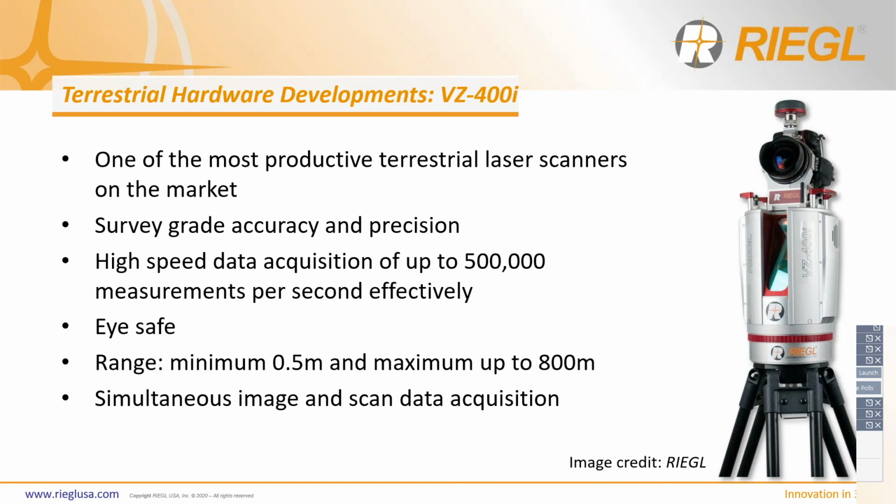So this laser scanner itself is an excellent addition to the surveyor's toolbox. This really is a workhorse that's easy to use, easy to learn, and easy to work with. It is one of the most productive terrestrial laser scanners on the market, helping to deliver survey grade accuracy and precision for your end use. The scanner acquires up to 500,000 measurements per second effectively, and it can complete a single scan position in 45 seconds with simultaneous image and data acquisition at our Panorama 40 setting. The scanner's range is from about half a meter up to about 800 meters, and it's a class 1 laser, which renders it eye safe. The field of view is about 100 degrees vertical and about 360 degrees horizontal.